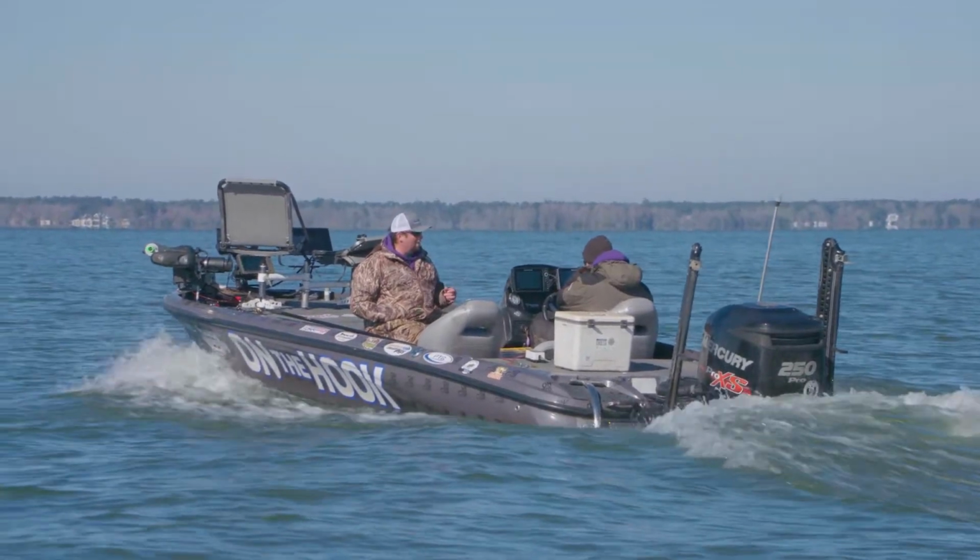They're one of a kind lakes. You got a little bit of everything. You got open water, you got deep water, you've got swamps, cypress trees, standing timber. This lake has everything to offer.